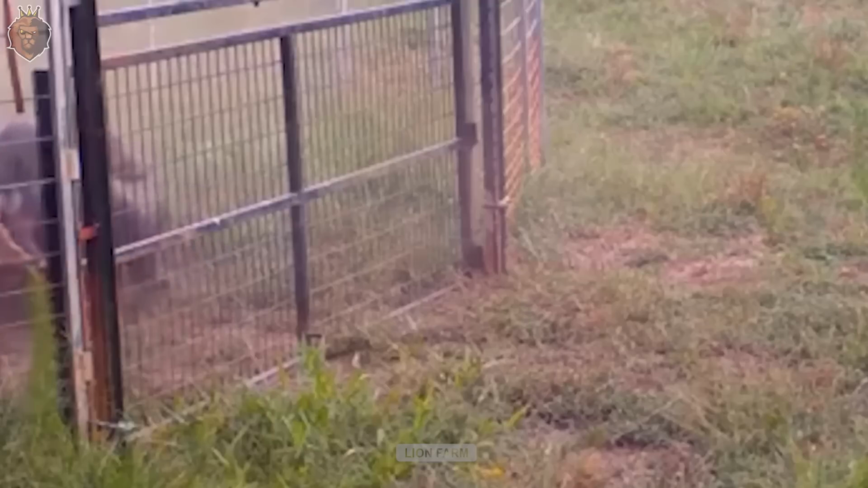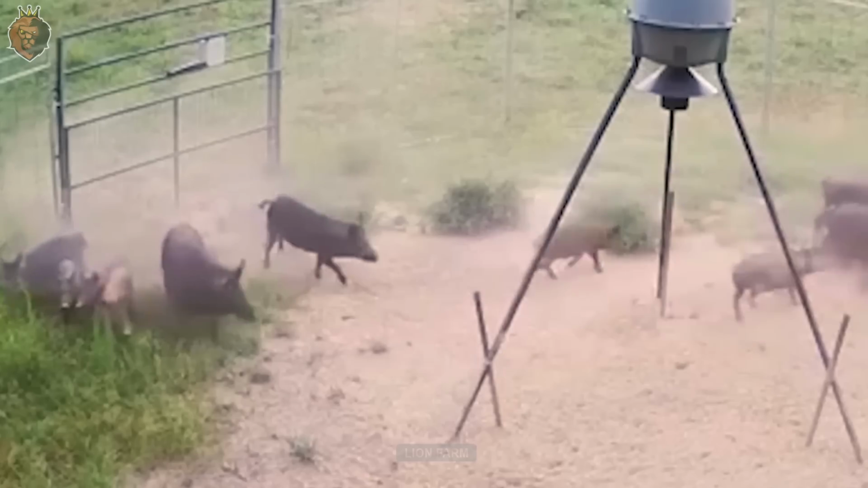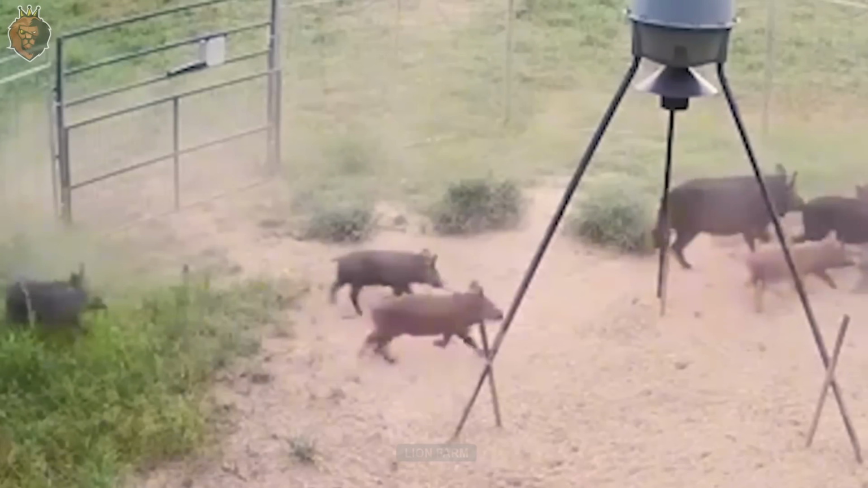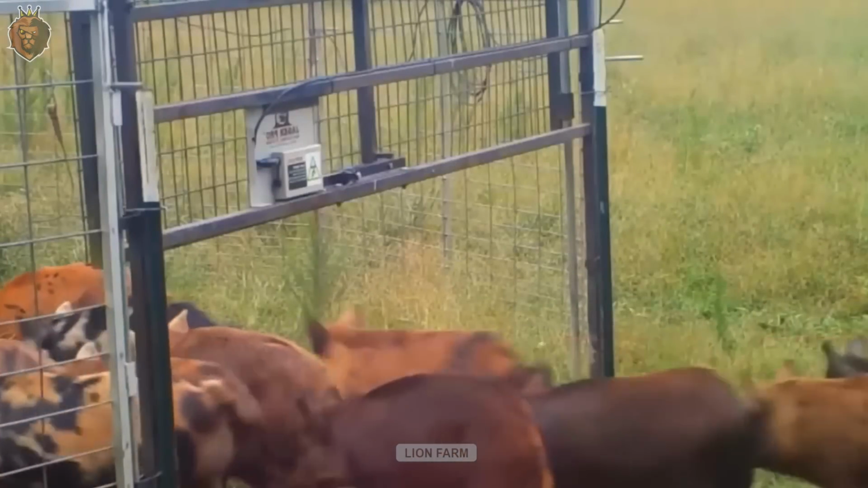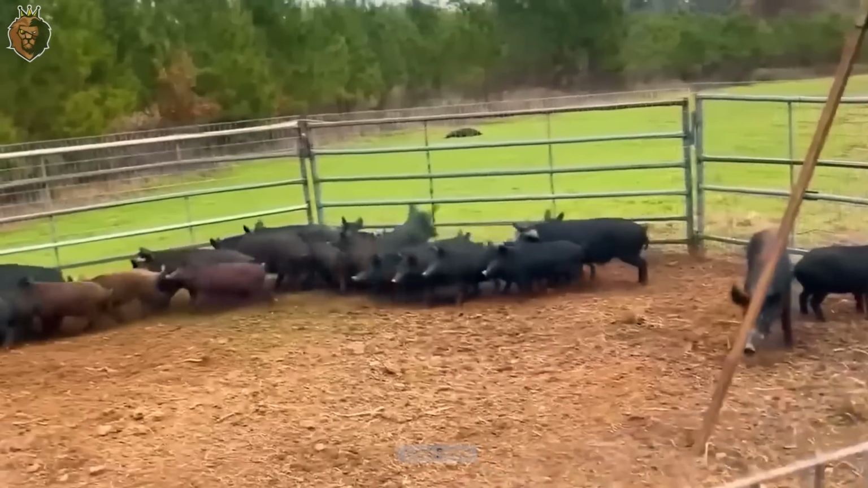Cage traps are the most widely recommended method for large-scale wild boar control. With a diameter of about 30 to 40 feet, these traps can capture an entire herd at once, reducing the chance of escape and avoiding learned avoidance behavior in the future.